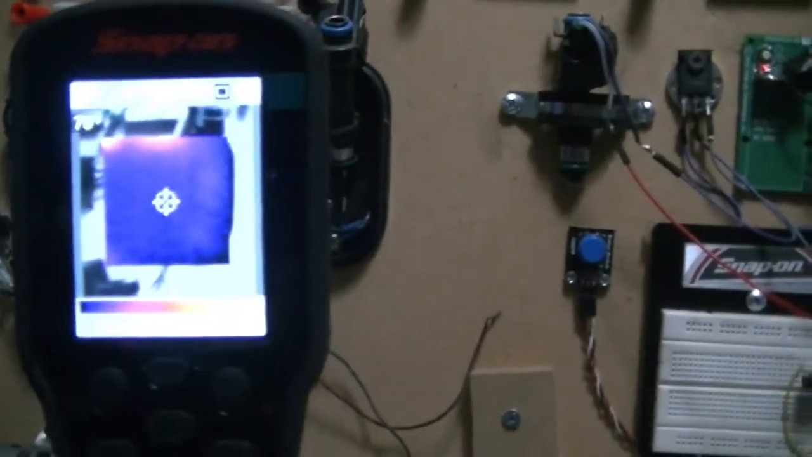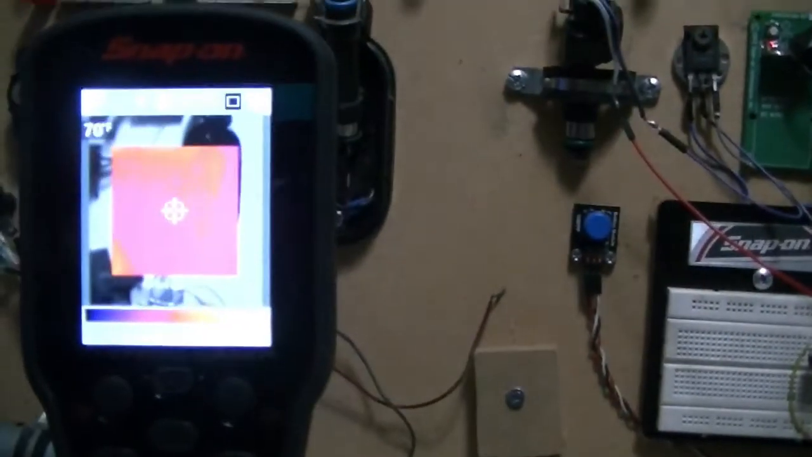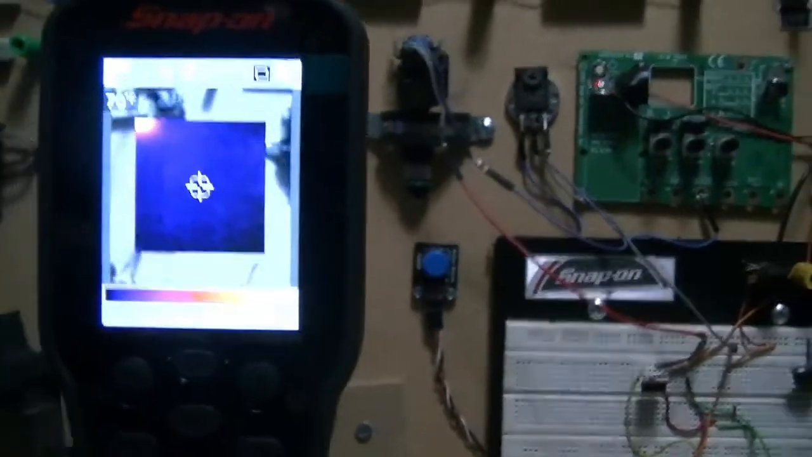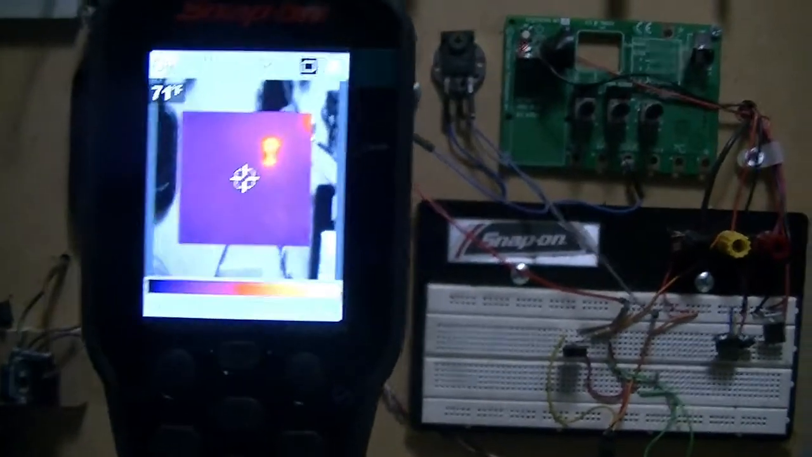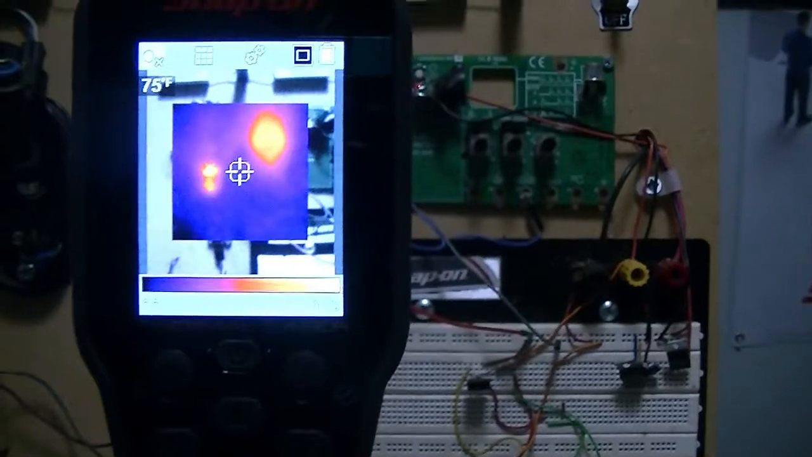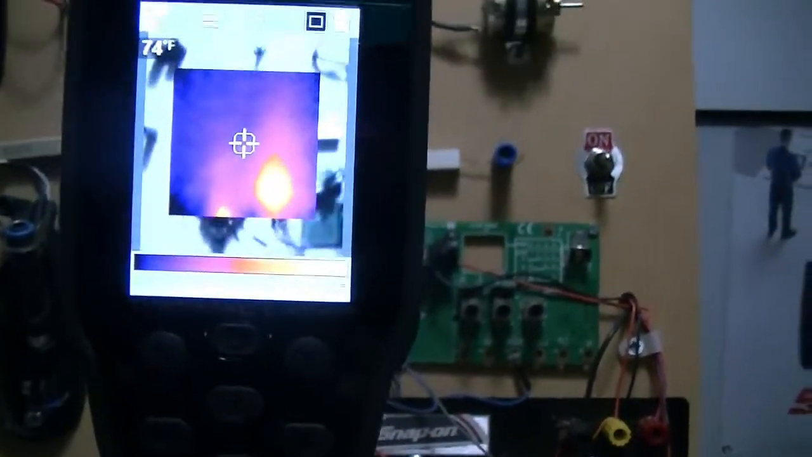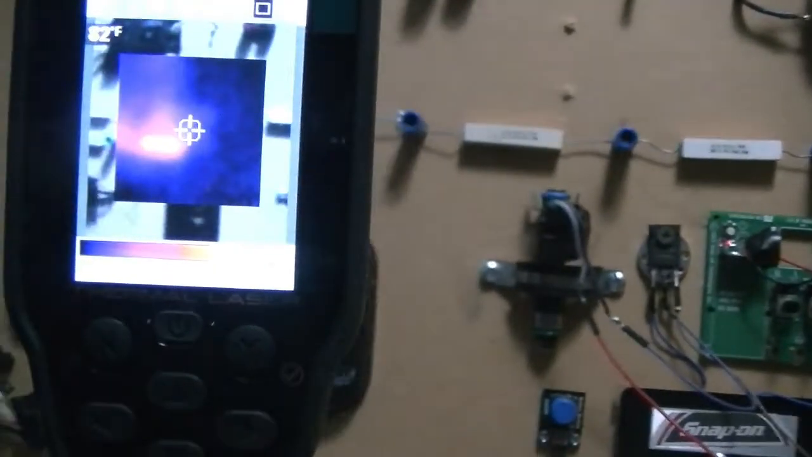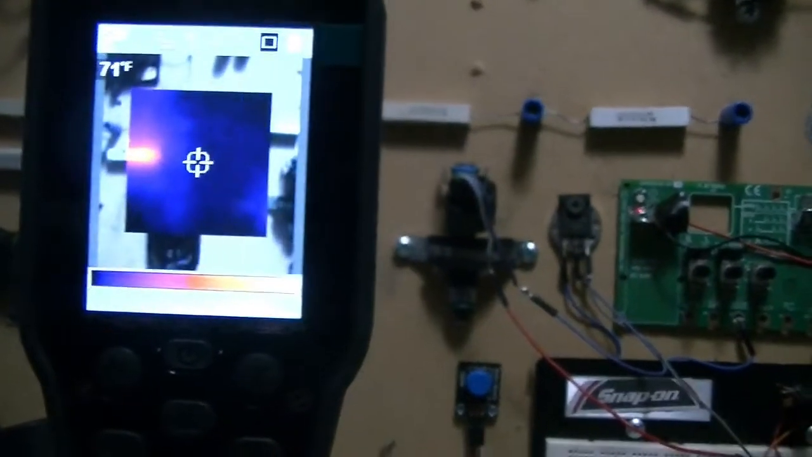As you can see, there's nothing on there. On top there's a resistor I got going, but nothing. So when you go over to the live injector, you can see that thing lighting up good. You know that's working. And then that hot thing next to it is actually the transistor that's running it. And then up here, what you were seeing earlier is I've got some resistors running across here, and you can see how they light up really quick.